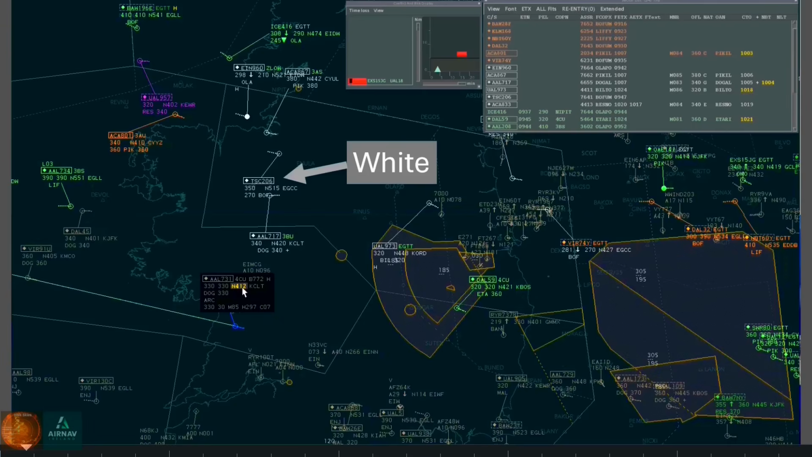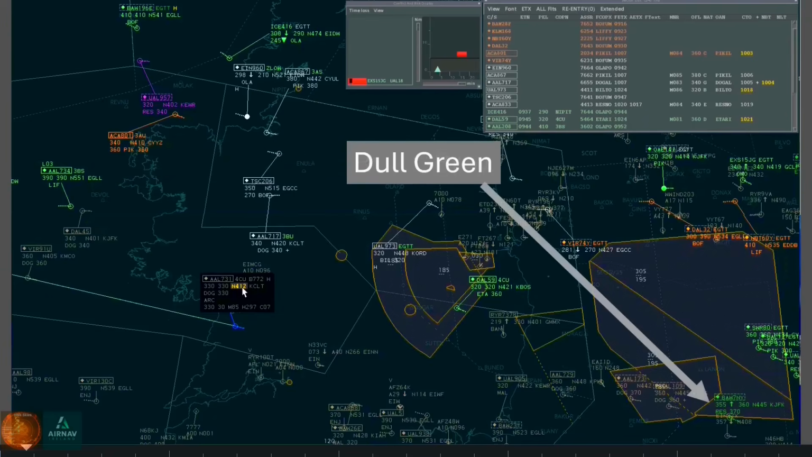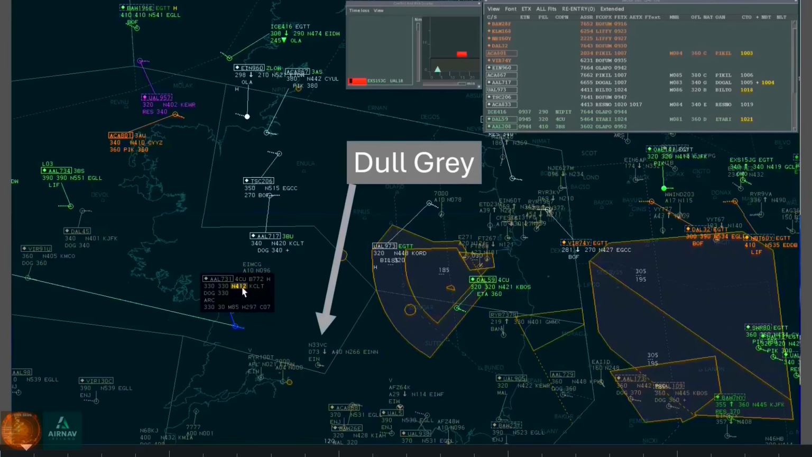The colour of each label has a different meaning. A white label is under control of this sector. Bright green will be entering this sector within the next 12 minutes. A rusty brown has been transferred from this sector to the next one within the last 7 minutes. Dull green means the aircraft will be entering this sector but is more than 12 minutes away. Plum means that the aircraft will not be entering this sector but will be adjacent to it. Dull grey means that the aircraft is unconcerned, i.e. not planned to enter this sector at all. If an aircraft enters my airspace when it's not planned to, an AIW alert will show.